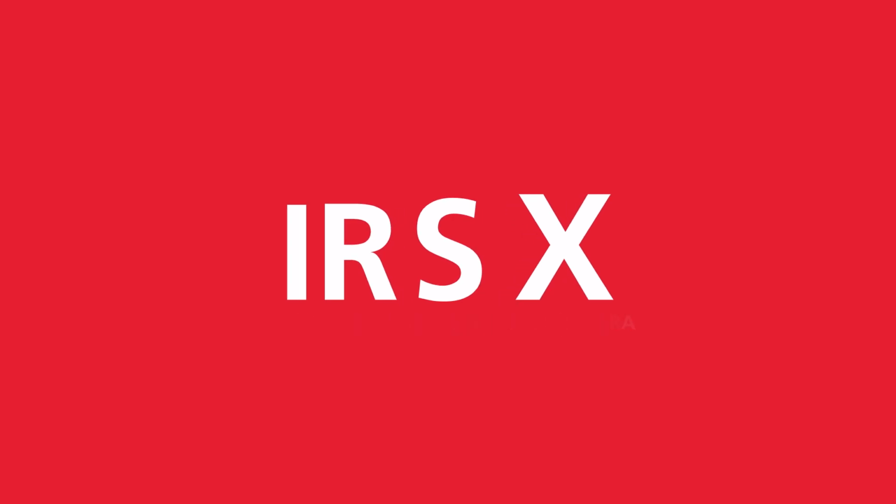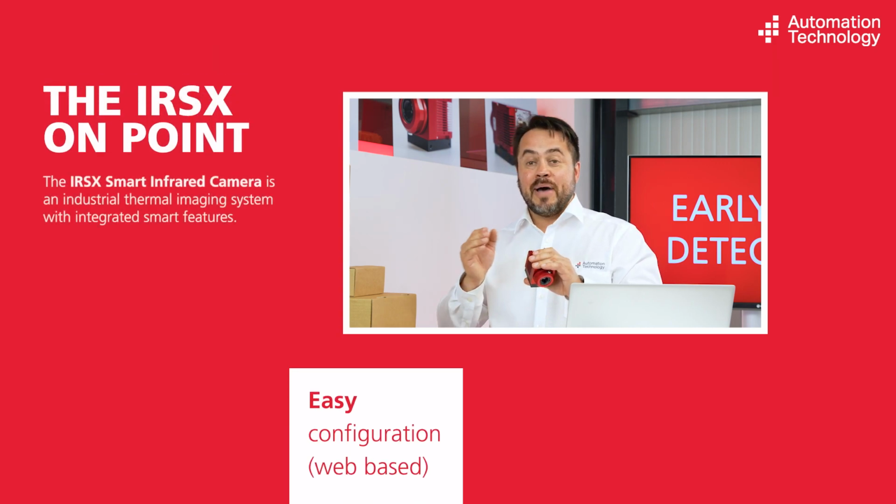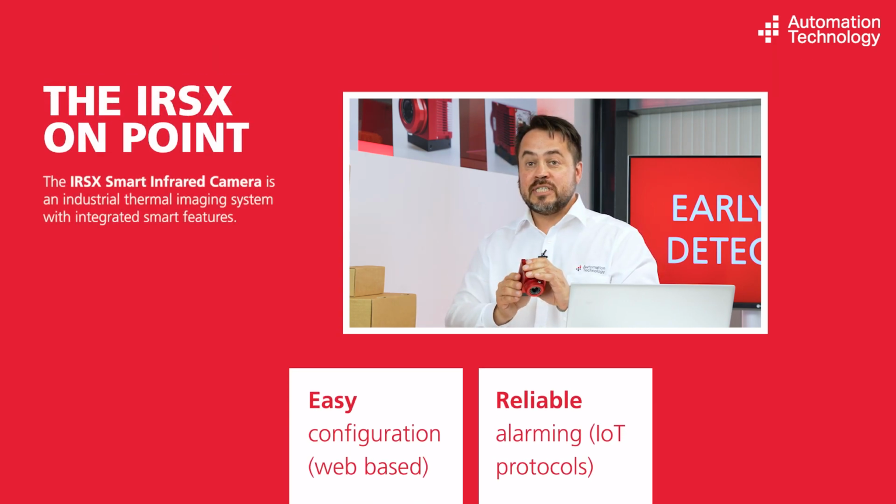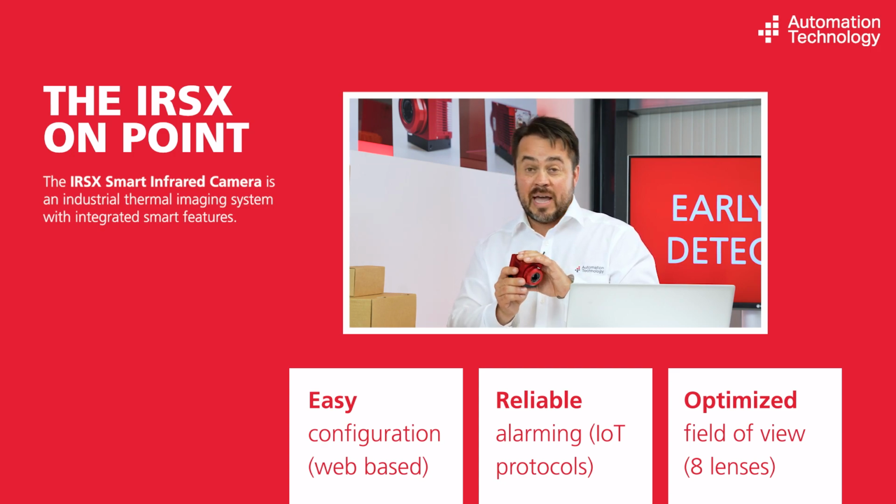So you have seen how easy it is to configure the IRSX camera to raise an alarm signal. That alarm, you can pass it to a superior control system, either using the embedded digital outputs in the camera or through the supported IoT protocols. So it's fascinating how this compact masterpiece can provide a huge contribution to early fire detection.